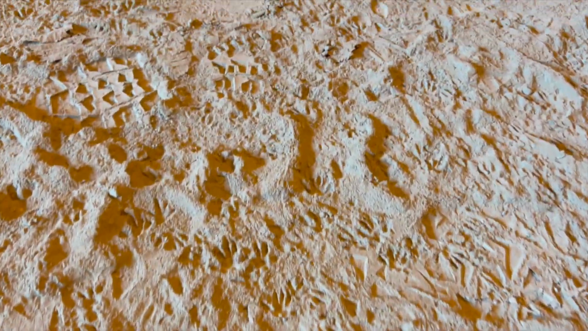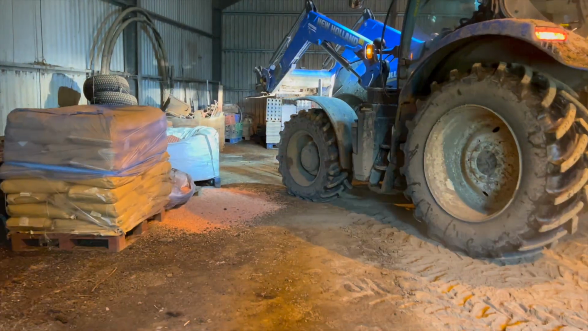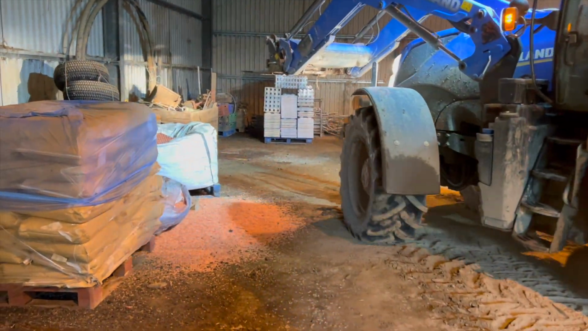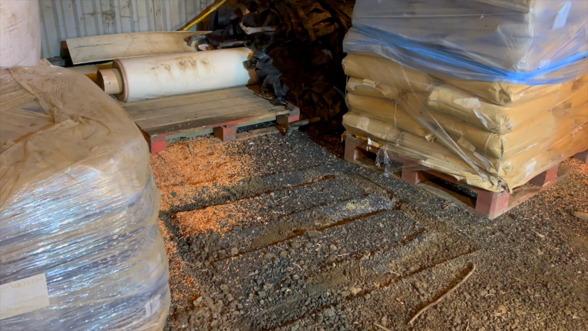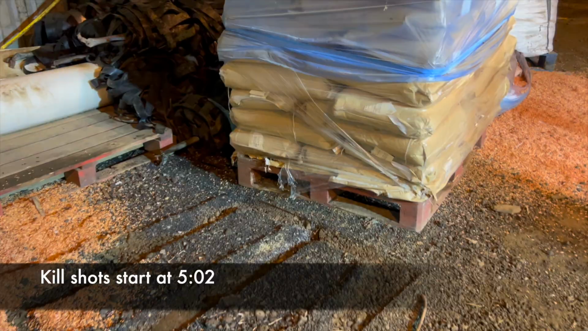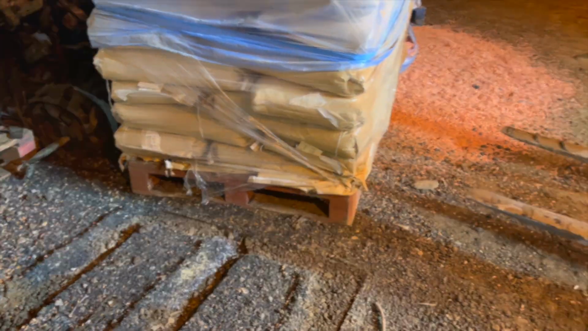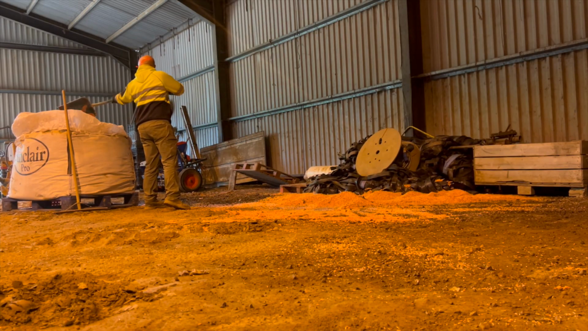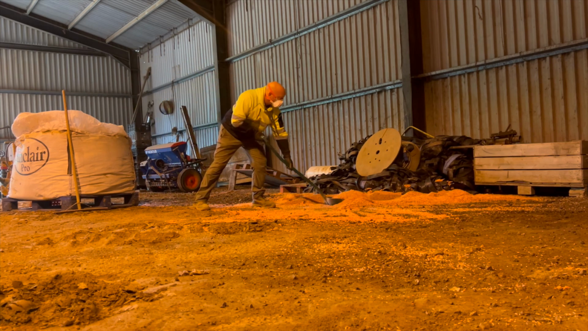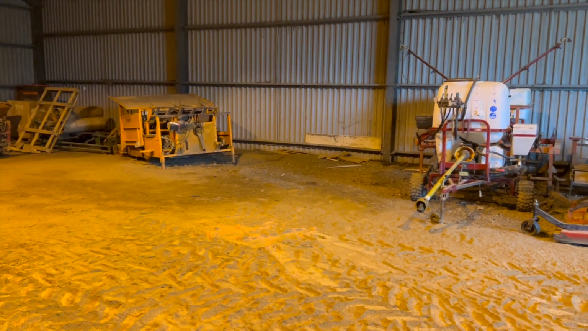You could see from the visible footprints, and you could certainly tell from the smell, these rats had been here a little while. Upon removing some of the pallets, you could see just how much damage they'd caused. Once we'd got the pallets out of the way, shoveling up the vast majority of the spilt seed, whilst wearing my PPE of course, I was mindful that we needed to leave some behind if we wanted to be able to shoot them. The other thing I wanted to do was prop up some pallets so that they'd feel safe while still feeding.